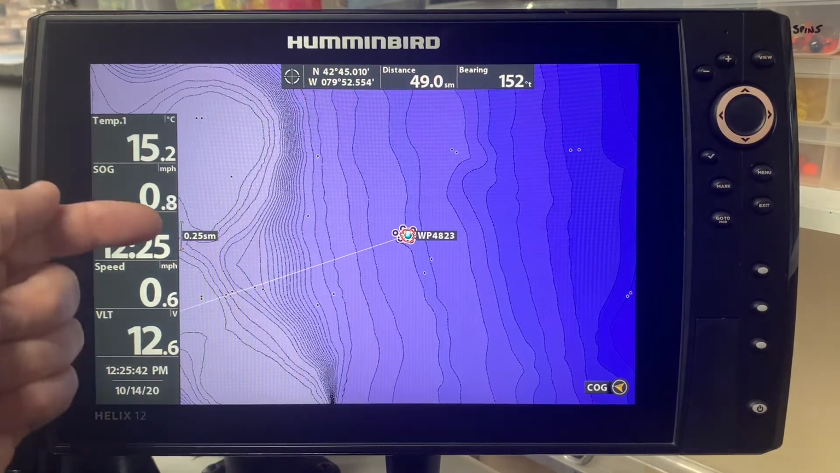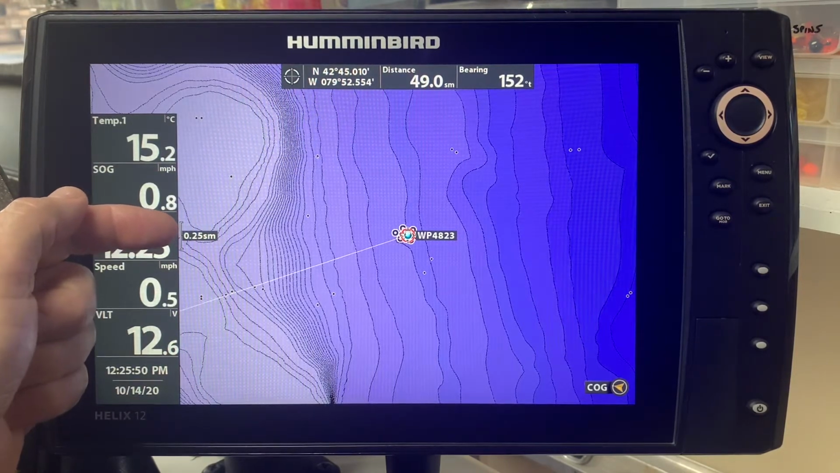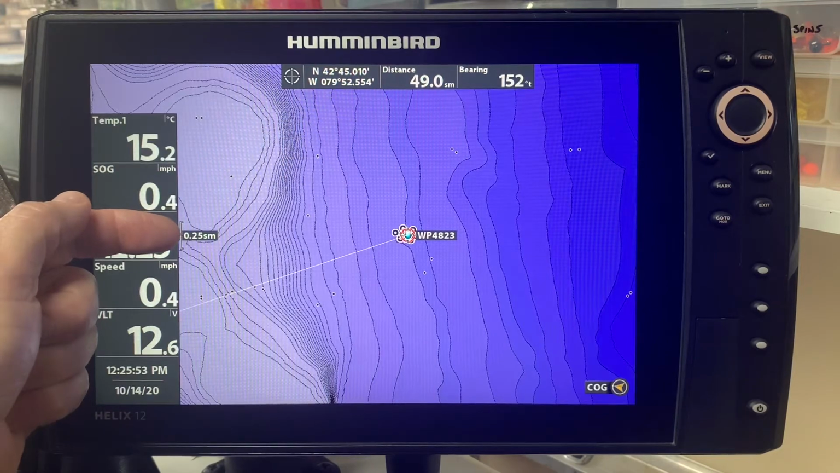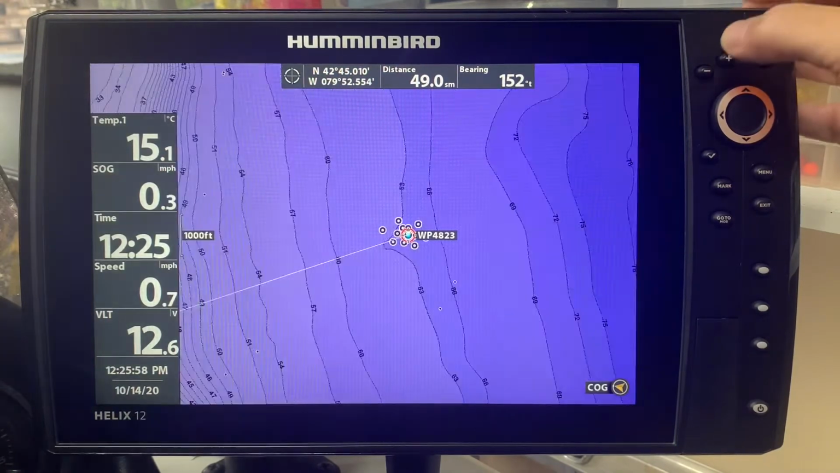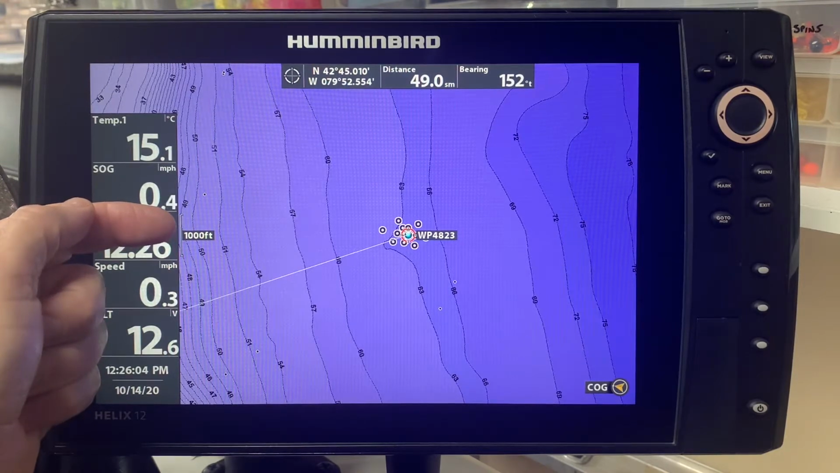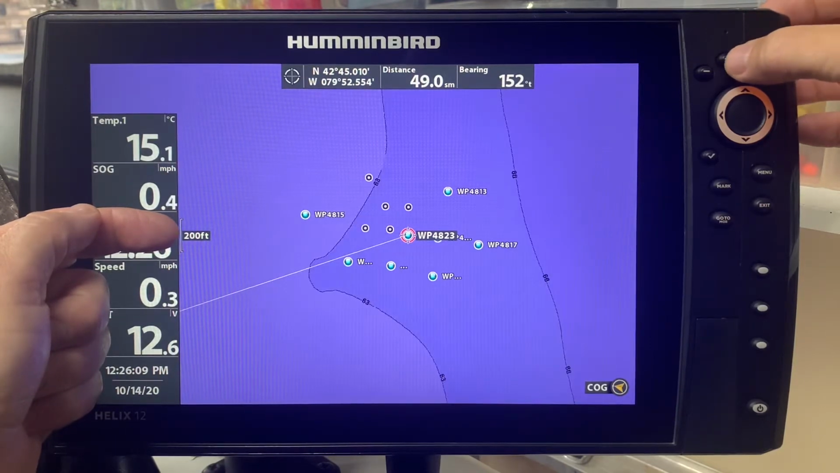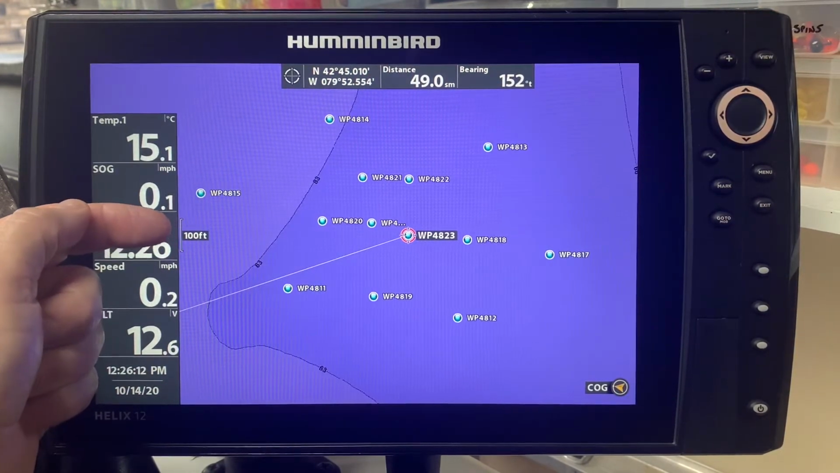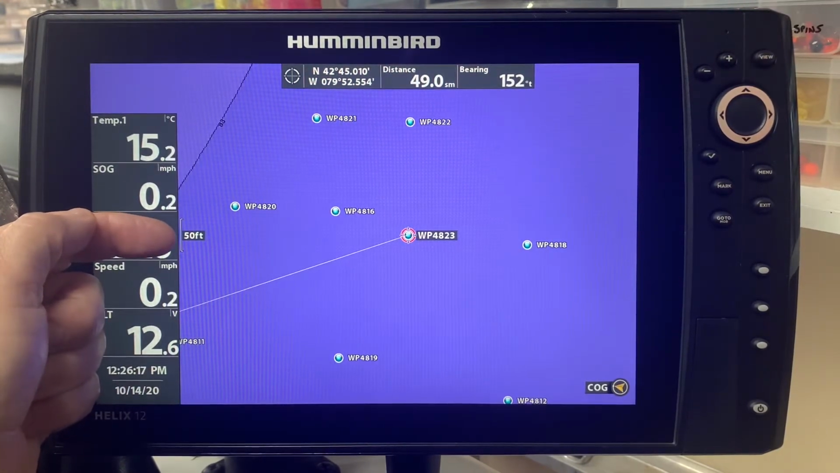If you notice over here, there is 0.25 statute miles, so basically a quarter of a mile, and the width of my finger represents the scale. Now, if I take my plus button and push it once, it is now changed to 1,000 feet. And the waypoints become a little further apart. As you continue to zoom in, that sea of blue is gradually disappearing. You can see how now the waypoints at 100 feet are spread apart. Now, going to 50 feet, they are further apart, and you can pick individual waypoints.